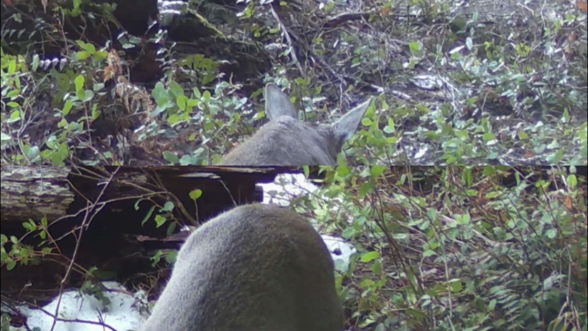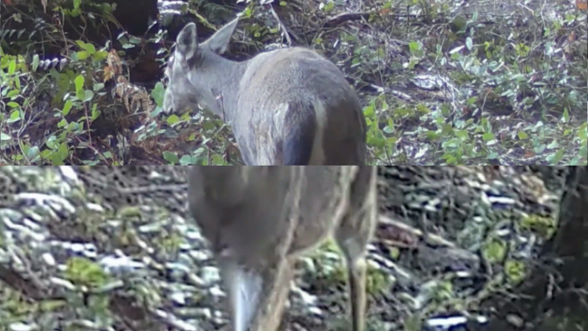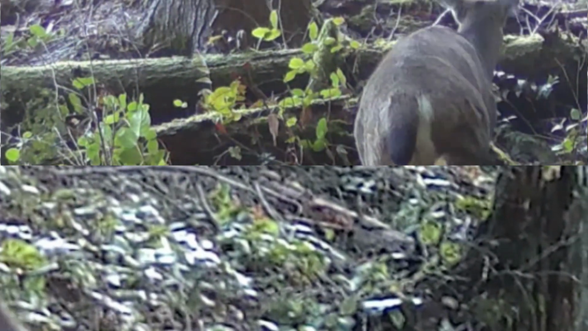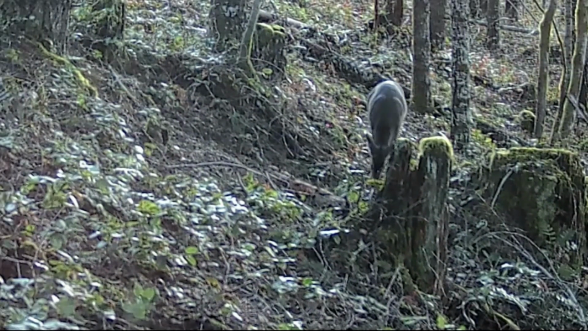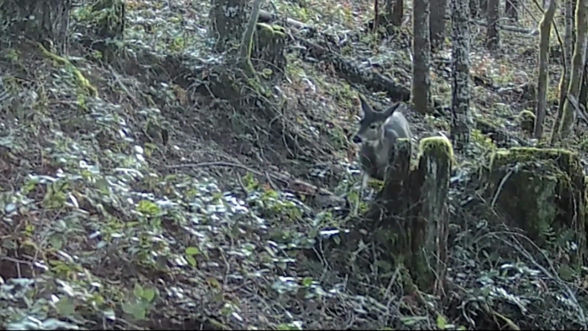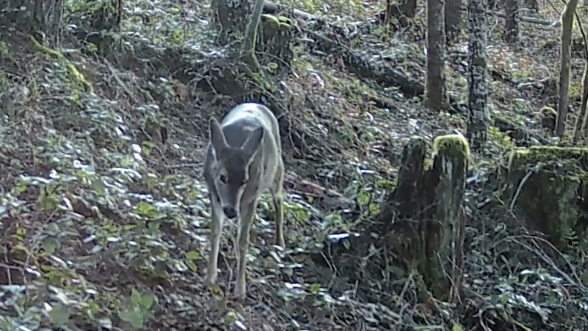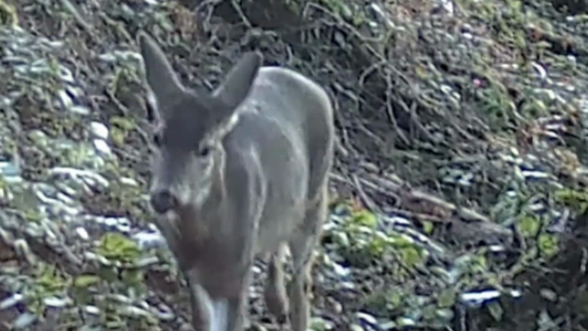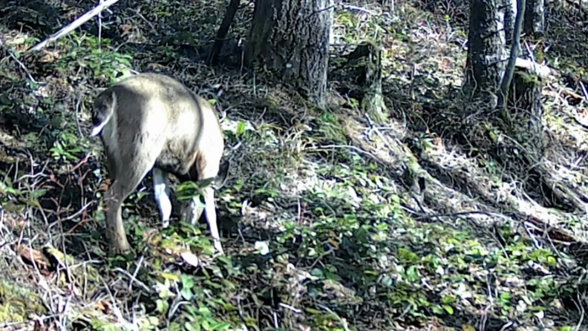So this time of year, wherever you see these elk, you will almost always find a deer. The deer are typically at the outskirts of the elk. They don't mix. I'll rarely get videos of both deer and elk together right next to each other. It's sort of a symbiotic relationship. I think they're both watching out for each other, for predators, and it seems to work pretty well.